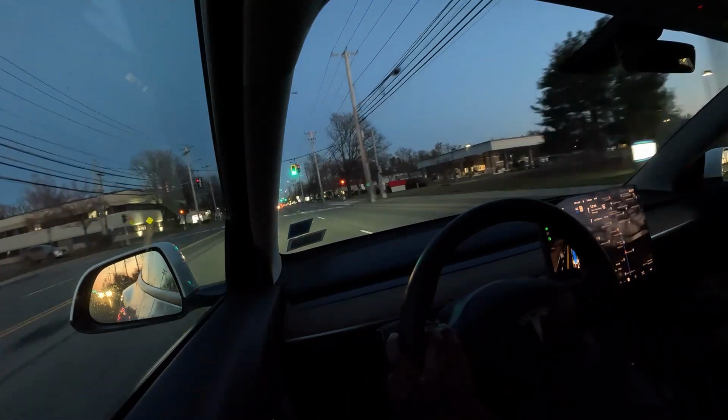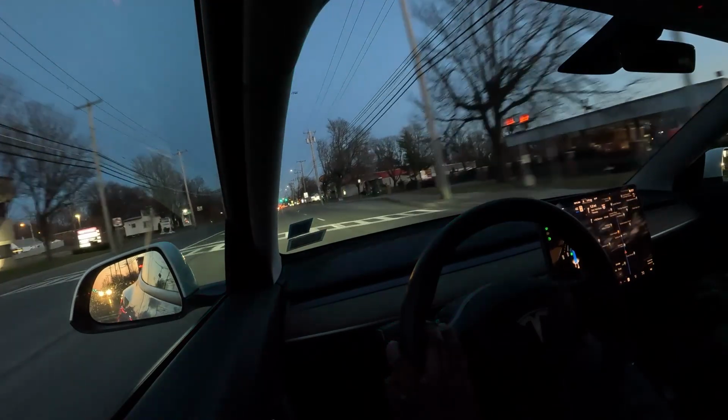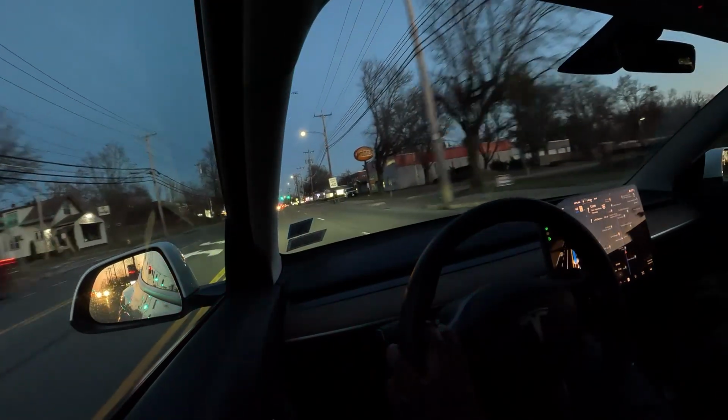Nice straight road for about another mile or so, then we get onto the highway.